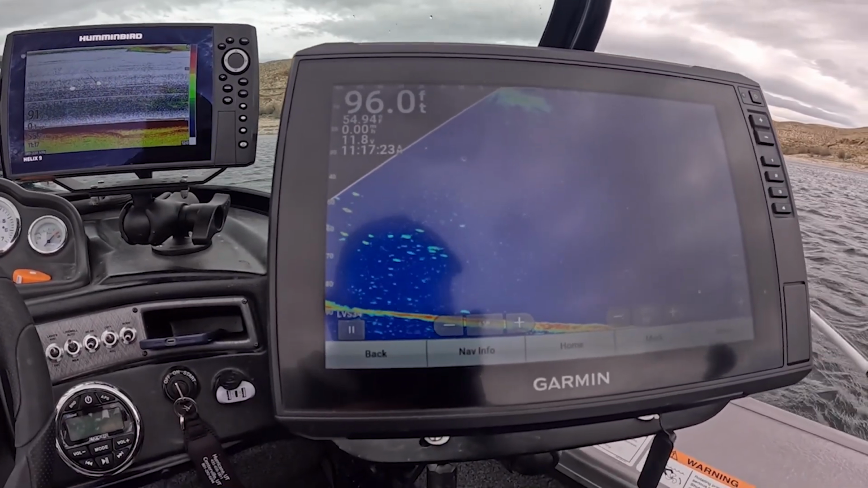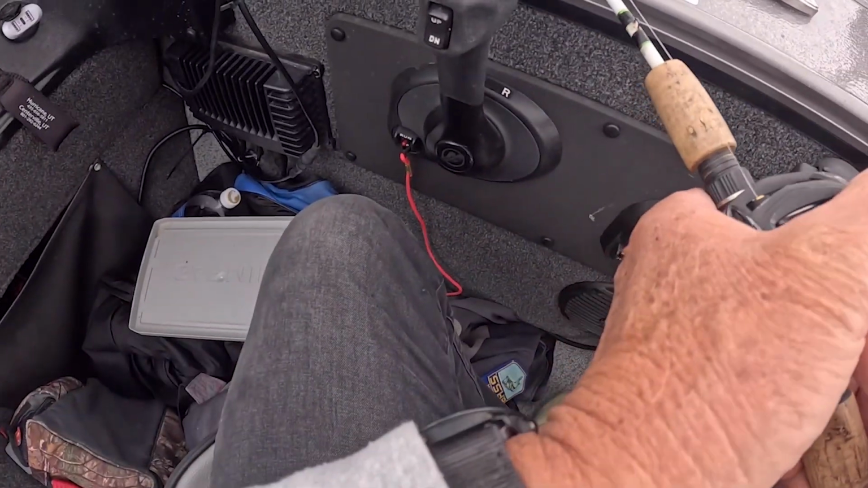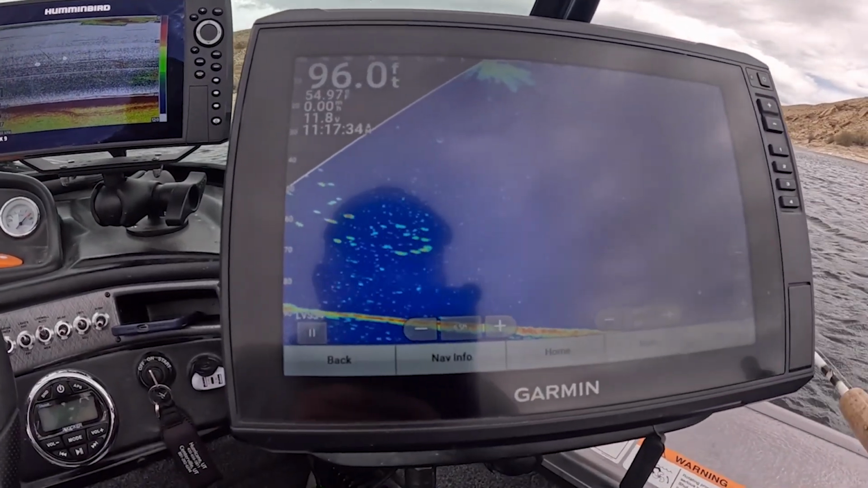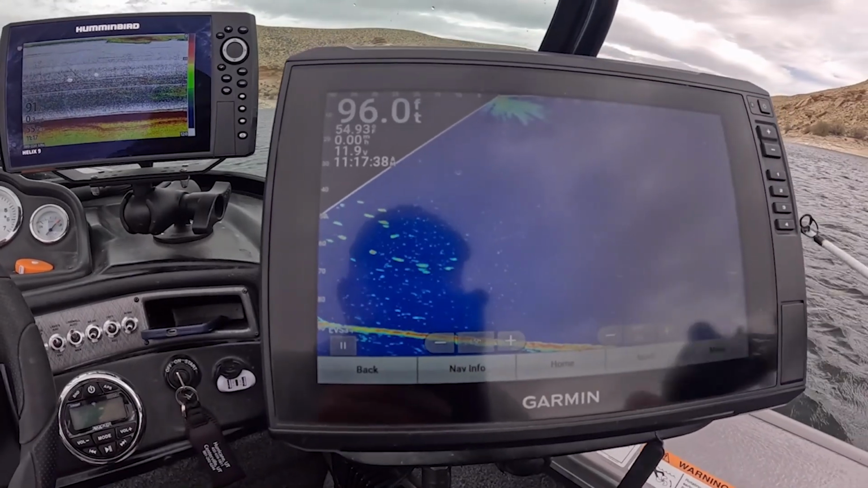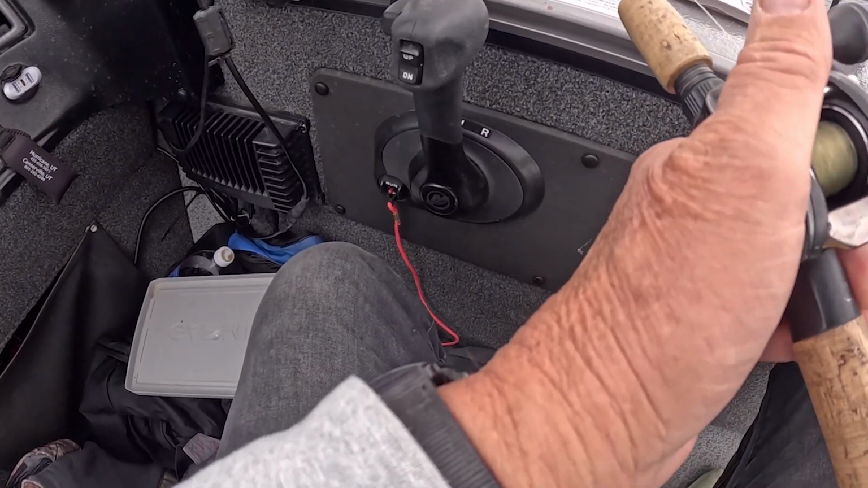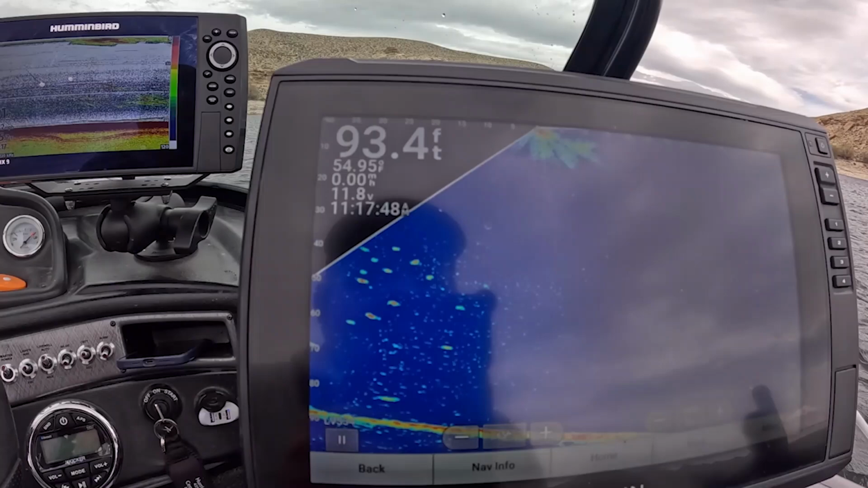So now I'm going to drop back down to where I've got this school. I can show you right there. I'm right in the middle of the school now, and I'm not really expecting these to bite. I'm just trying to let you know that this is what I do. And I've got fish above. Sorry about losing the camera there for a second. But now I've got it back to where I can show you.